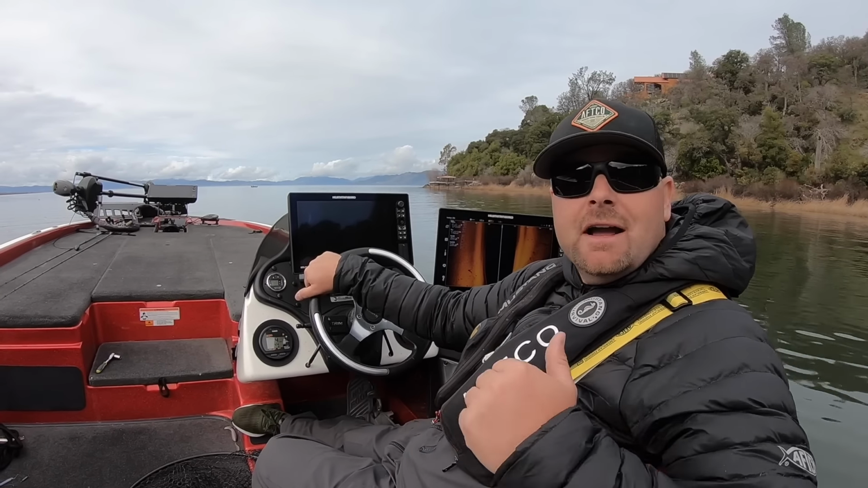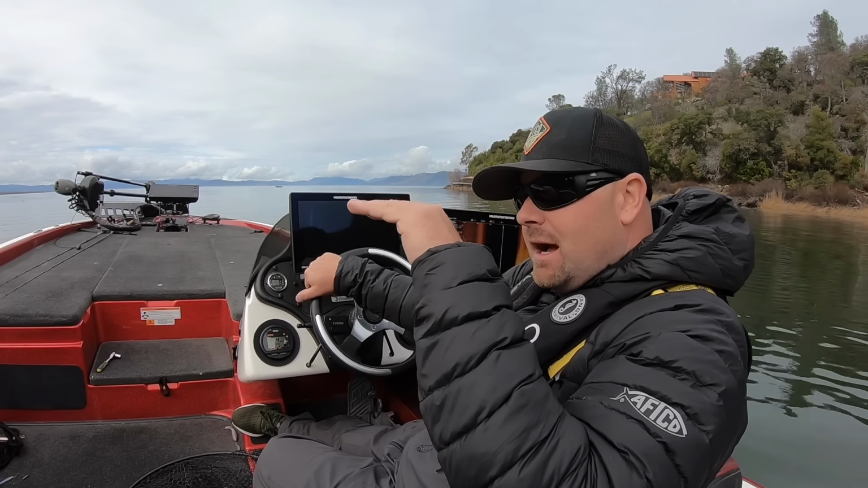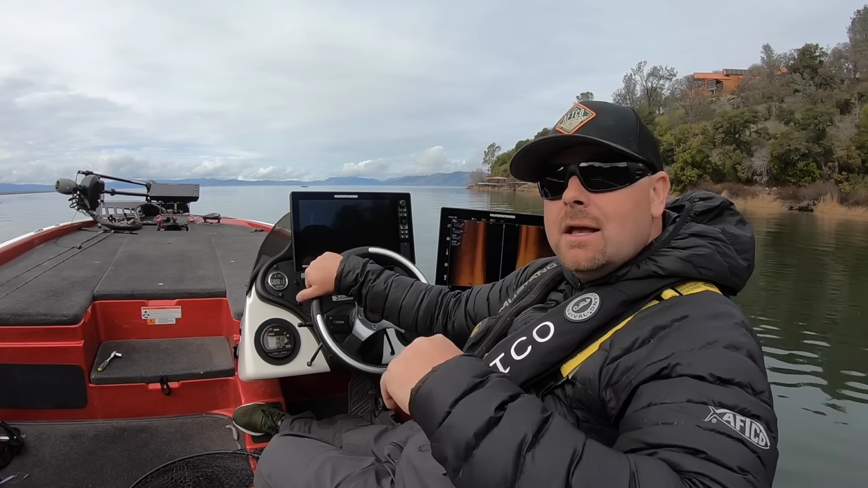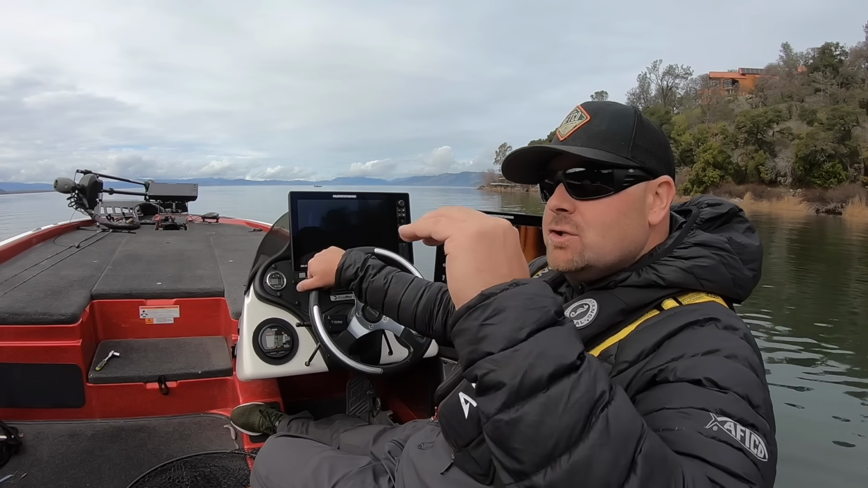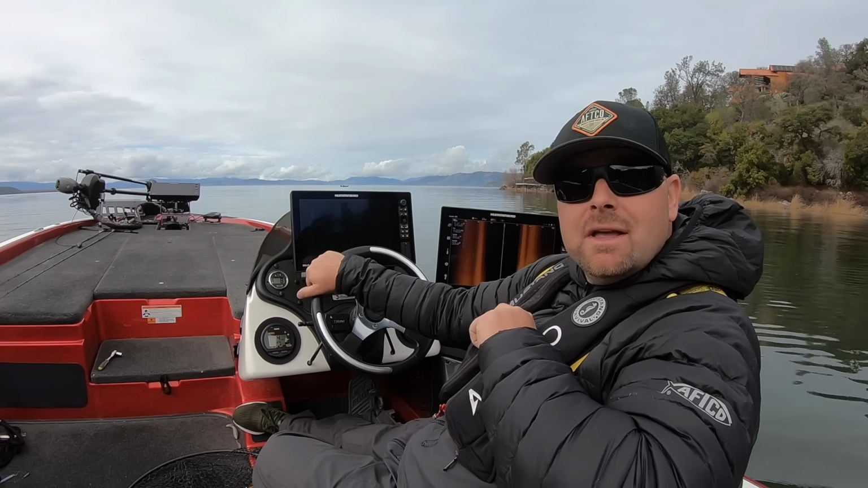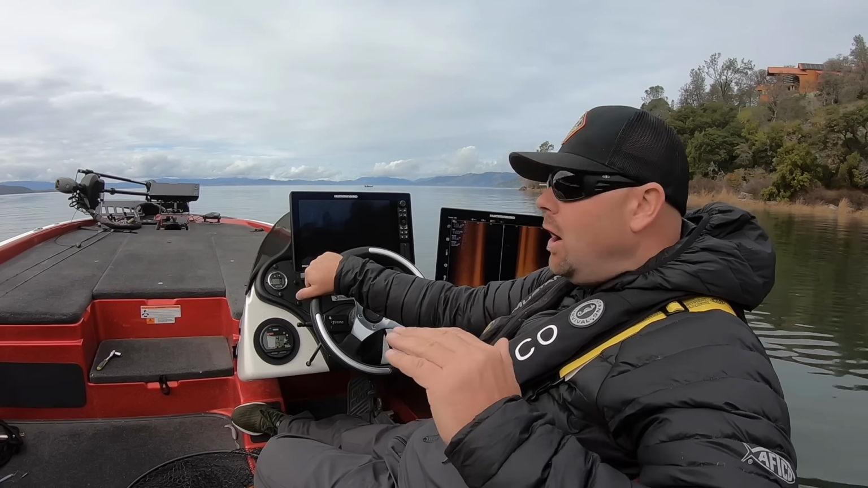If you can find a rock pile, and on that rock pile there is a little bit bigger boulder or a laydown right next to a break, that's where those fish are going to set. So if you can waypoint that and really dial in your graphs to show you where that is, you're going to have a lot better success on the water.